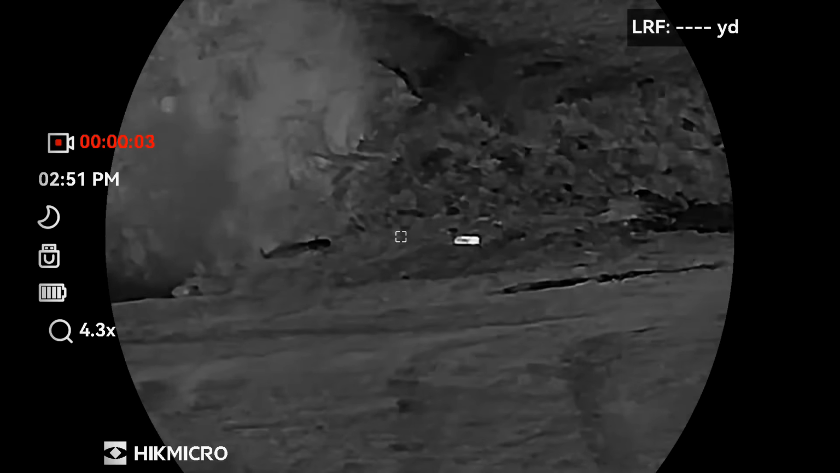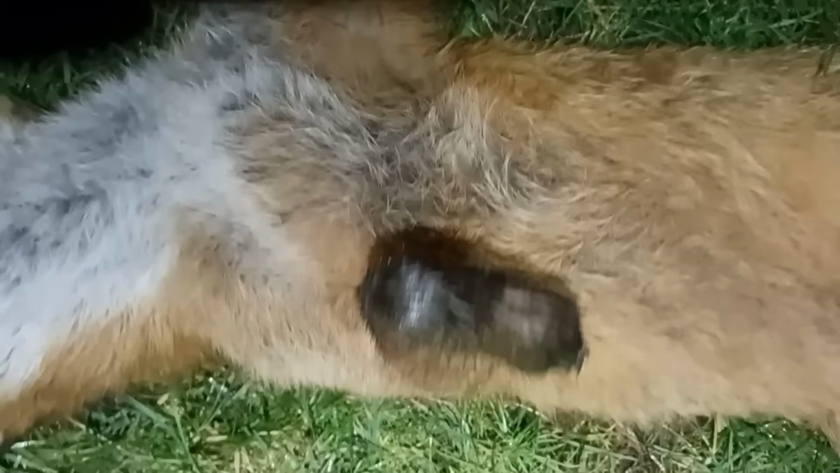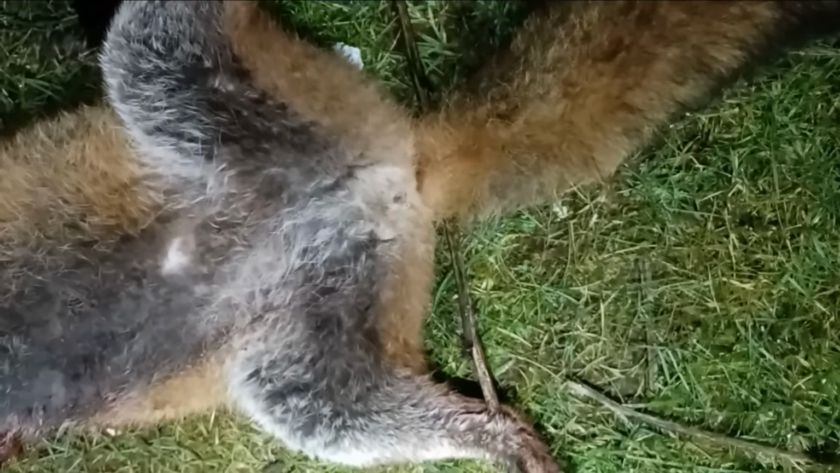He'd been losing lambs and he gave me a call through the week. He'd got my number from another farmer. Now, this is a first for me, as the dog fox had no tail. Whether he'd lost it in a car accident or it had been chewed off when it was a cub at some point. The other one was a vixen, so it looks as if I got the pair.